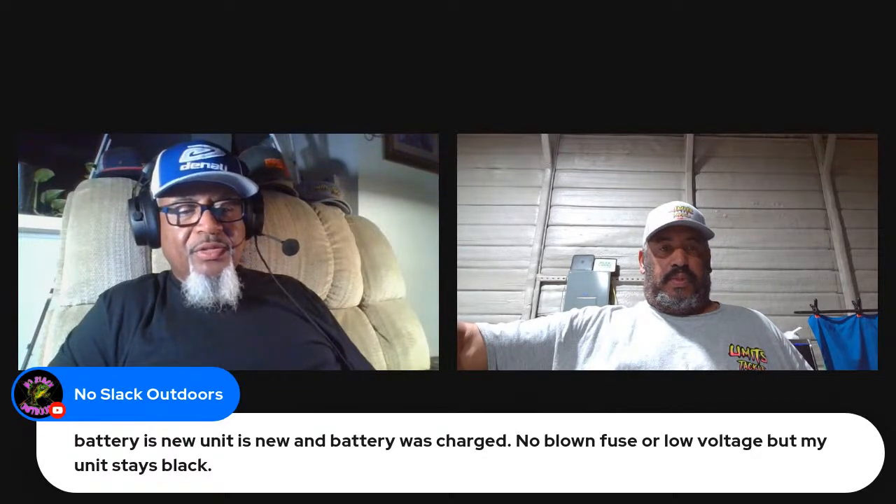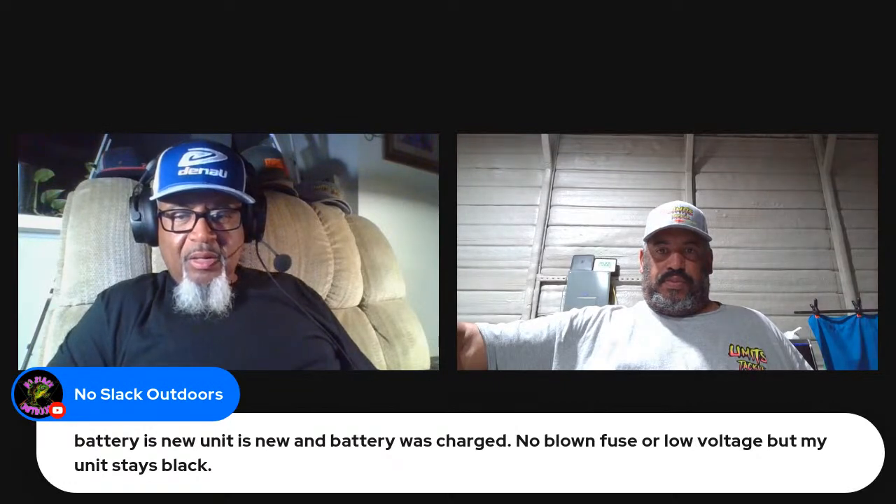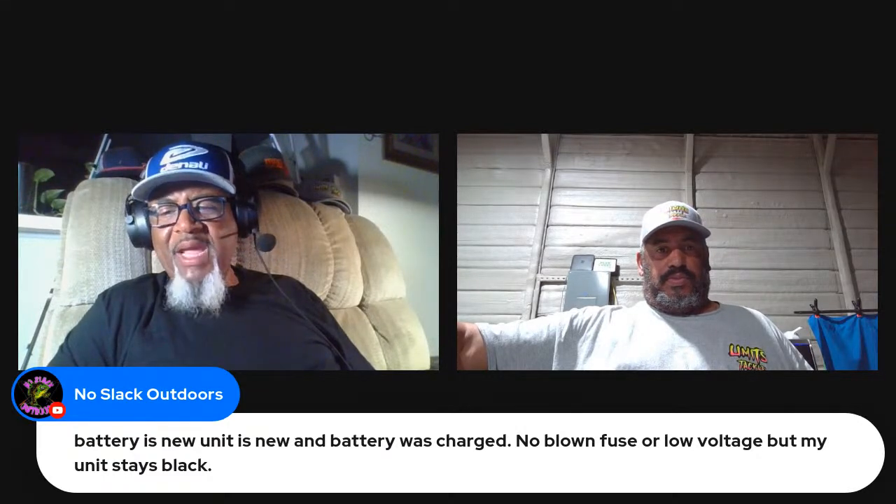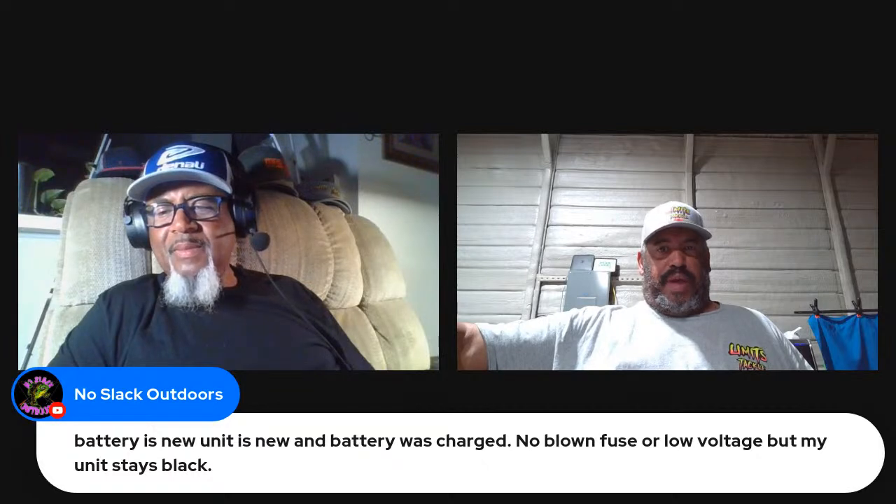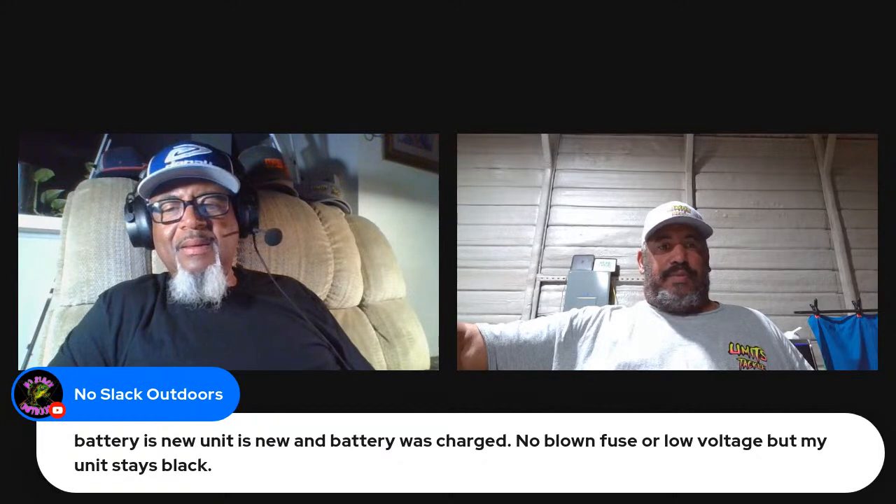Battery is new, unit is new, and battery was charged. No blown fuse or low voltage, but my unit stays black. So you may have turned the back screen off. Yeah, if you darken that back screen, you won't see anything. The backlight. Yep, the backlight. I do that on my Lowrance all the time, and I'm like, "Wow, how's it doing that?" Sometimes I can just barely see that screen too.